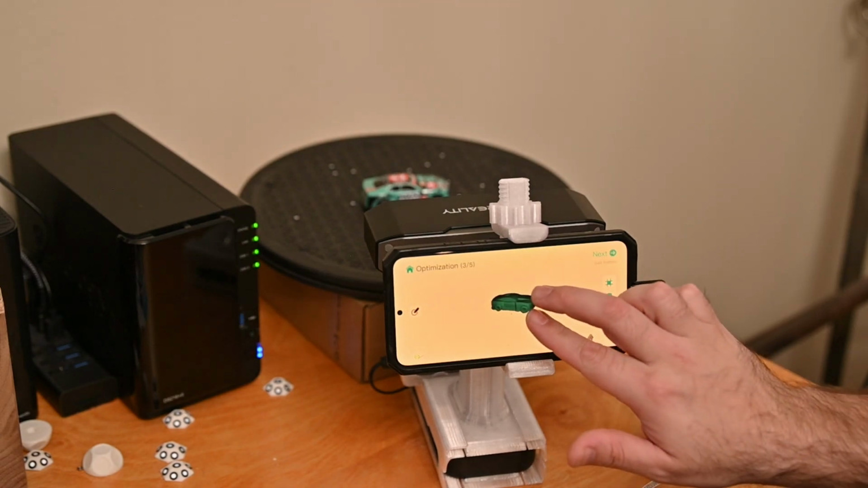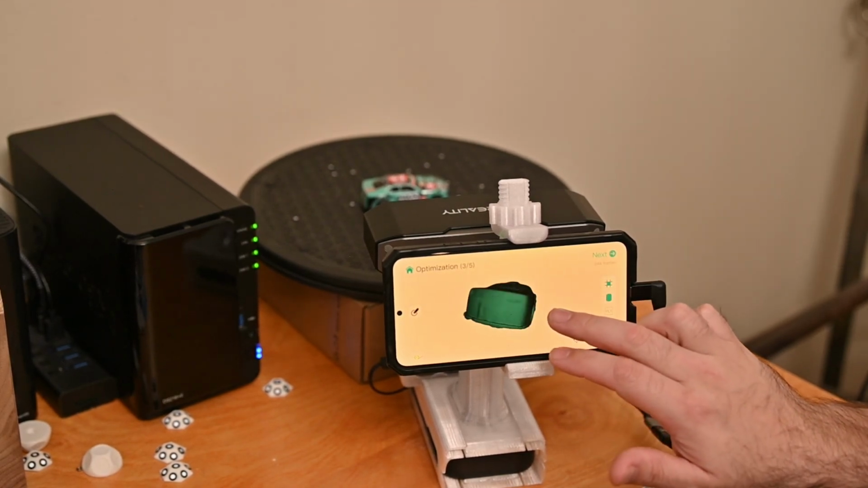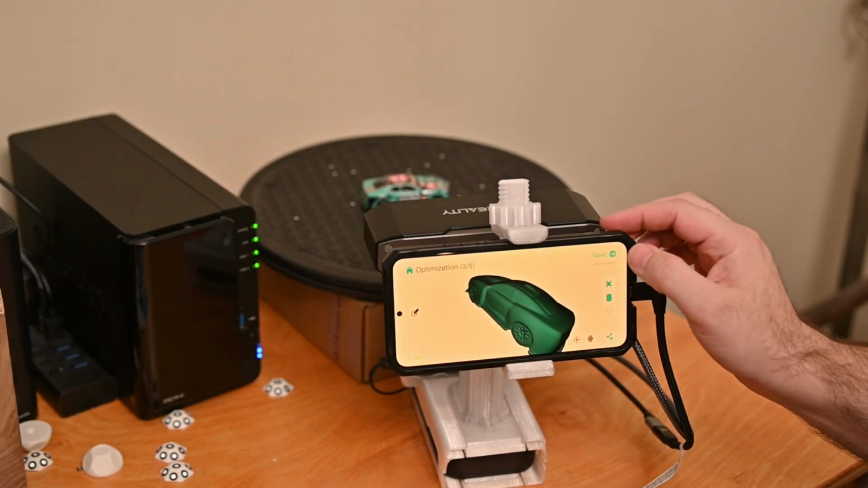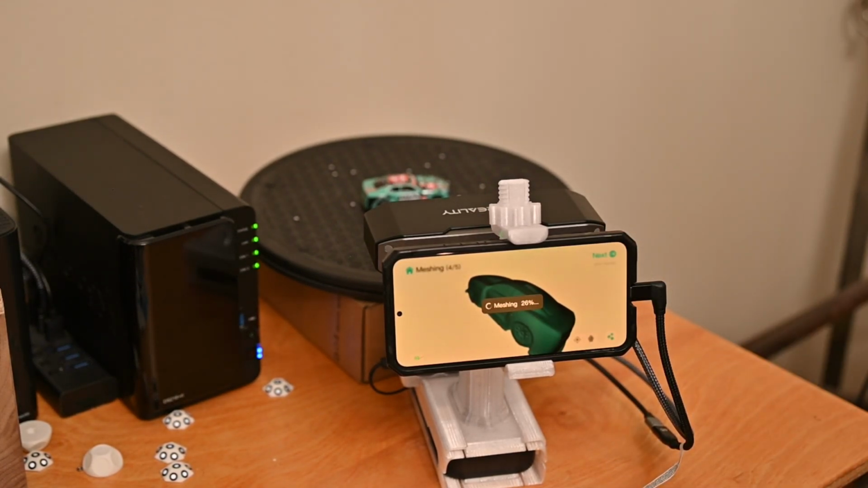All right, so here's the point cloud. You can see it looks pretty good. So we'll just go through and run the mesh again, in its default settings.